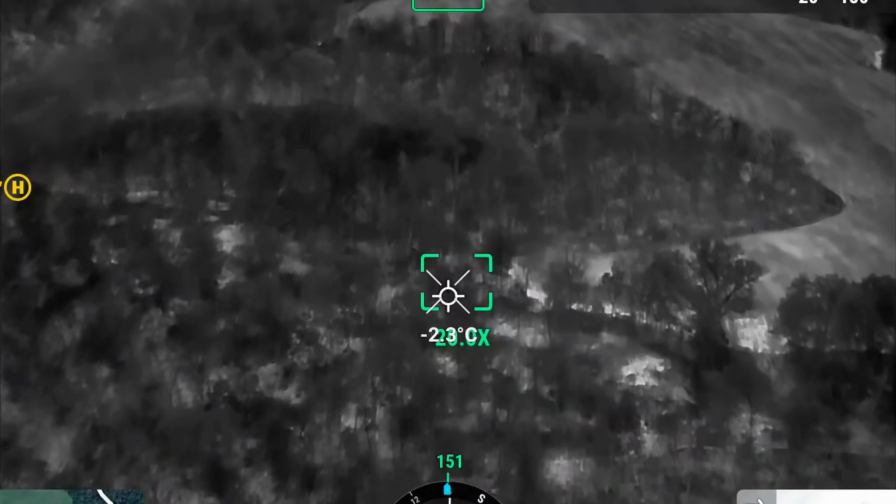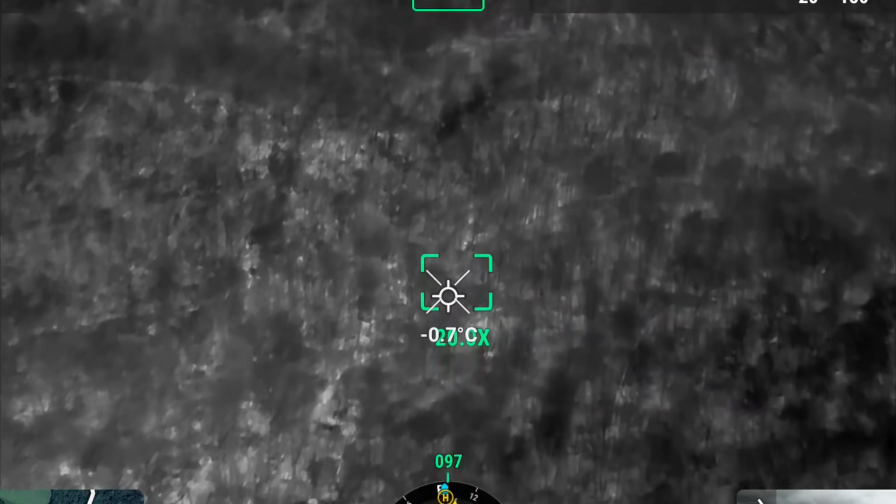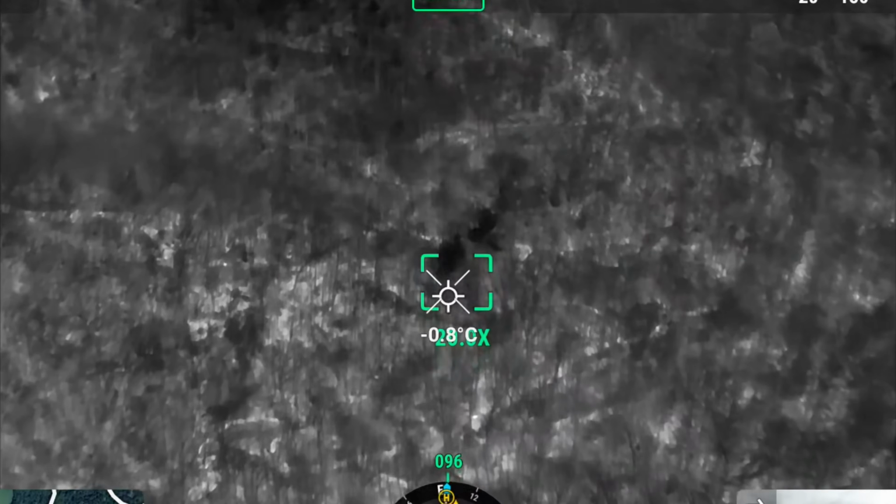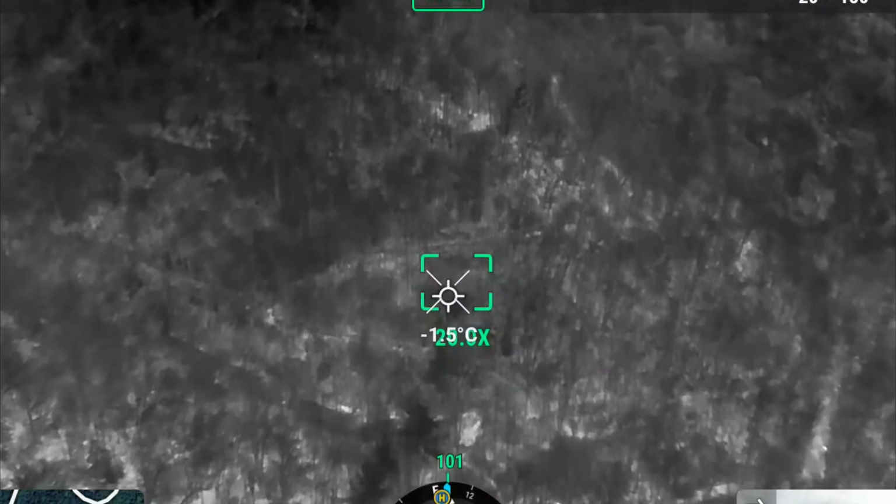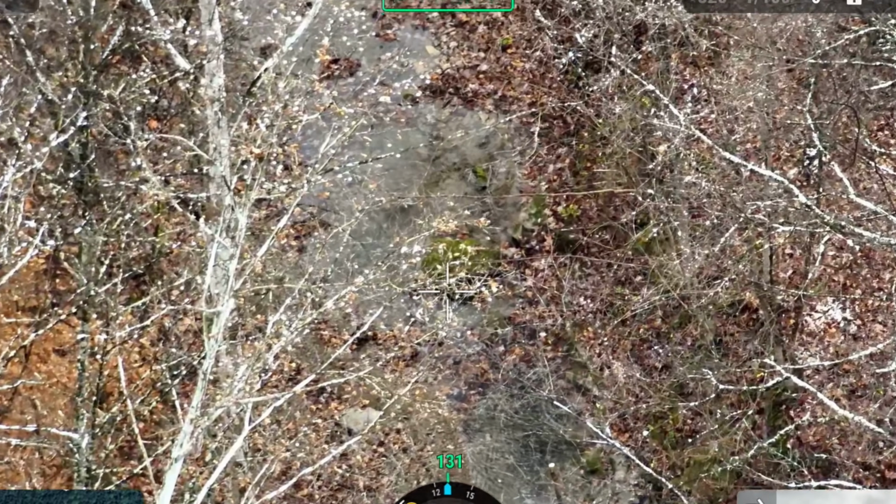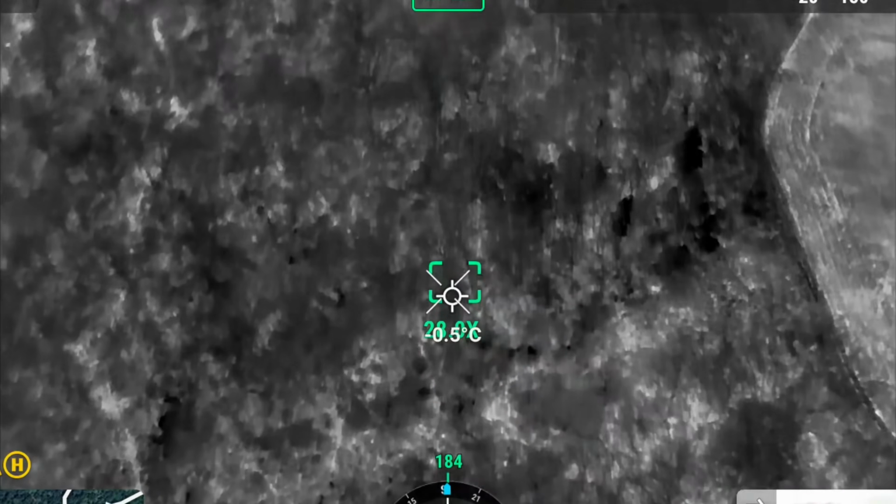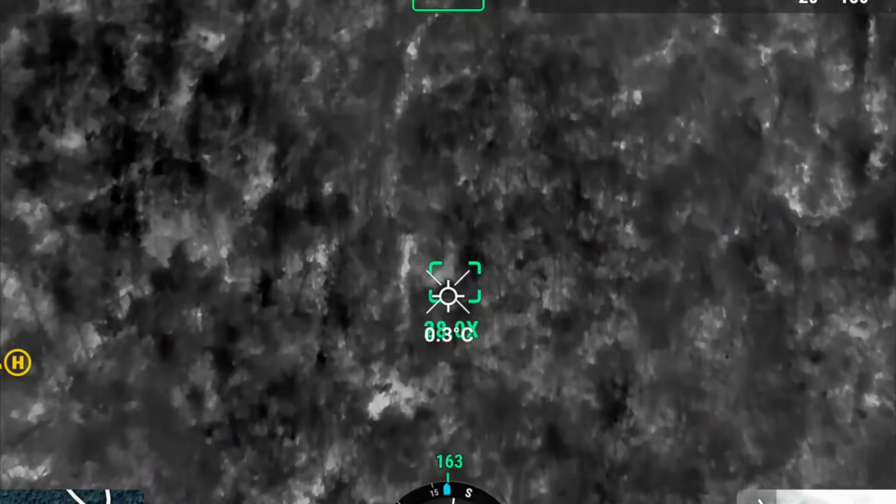I almost bought this property this summer, and man, I'm glad I didn't. We were going to wait till next year, but I don't know. There's a chance I decide that it's not something to buy after all. It's going to take a long time for this to rebound. Keep seeing this thing. It looks like a deer, but guess not. I'm blown away right now. I didn't think it was going to be this bad.